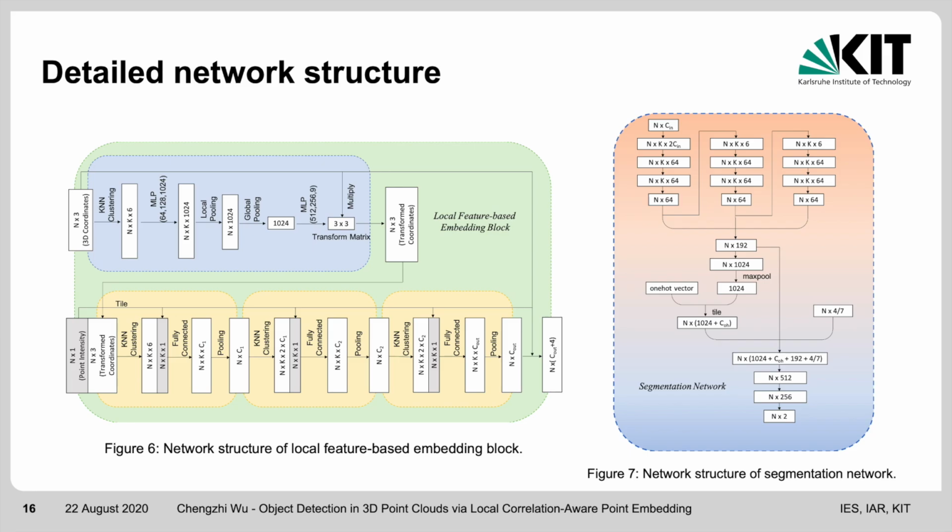The local feature-based embedding block consists of a spatial invariant transform net and a sequence of k-nearest neighbor point embedding subblocks. Note that, different from edge-conv, we still consider some original features of points, even in the later layers. In our case, the intensities of points are concatenated to them at the beginning of each point neighborhood embedding subblock, because we think some features of points, like intensities, should not be compared directly the same as the point coordinates.